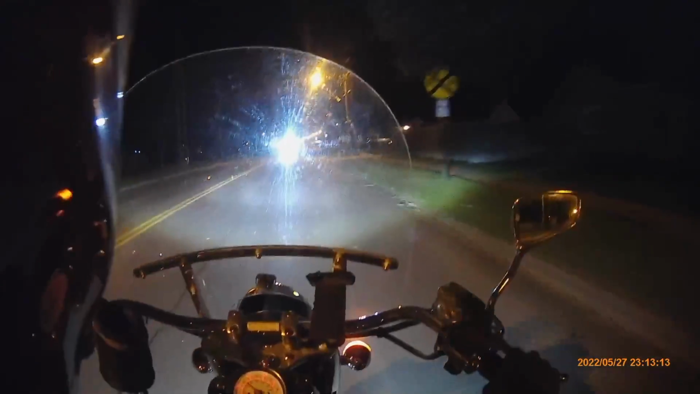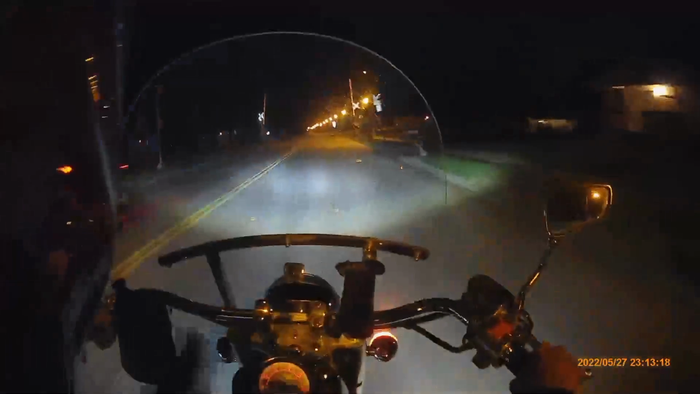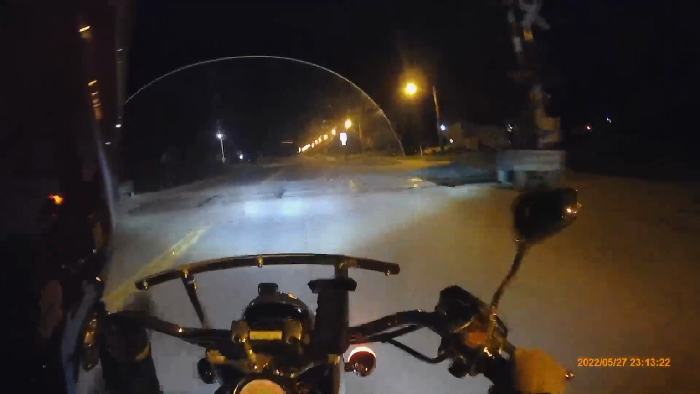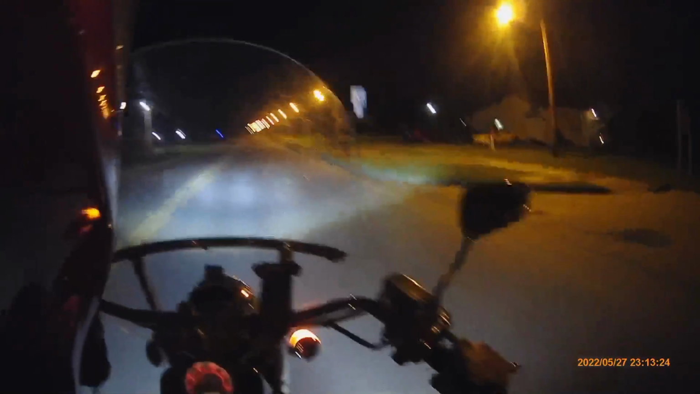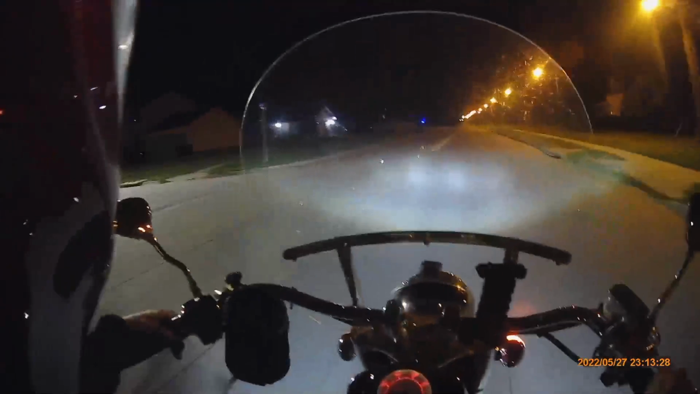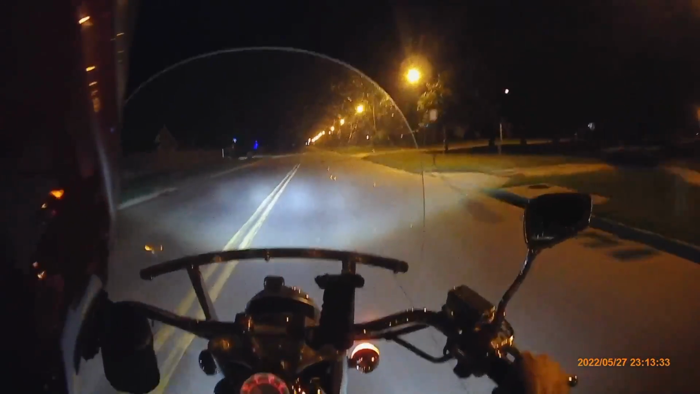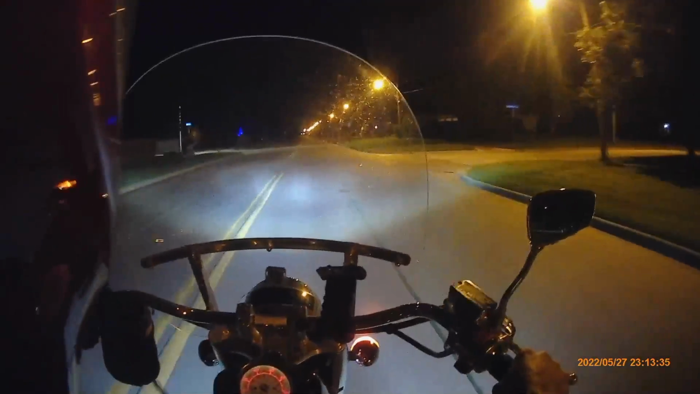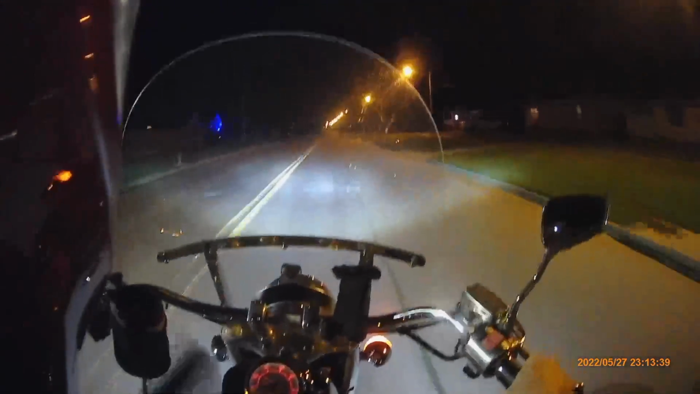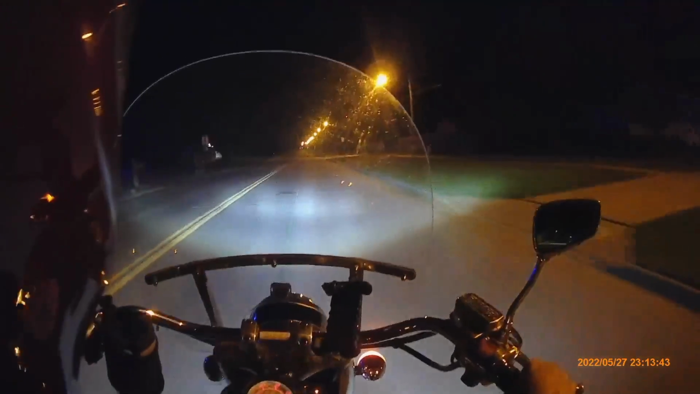Because if you hit sand or you slip, there's a very good possibility that you're going to be going sideways. So always make sure your wheel is straight and that you're not leaning when you stop. Two things I've learned the hard way.